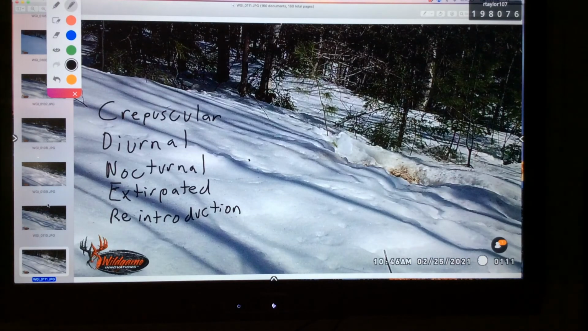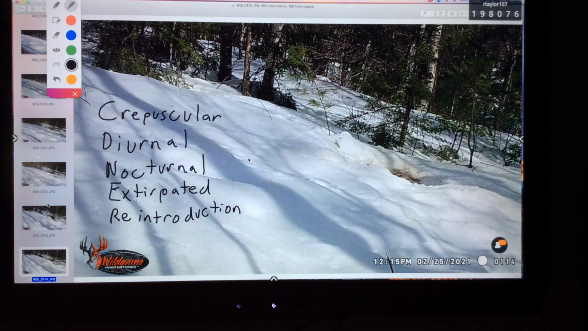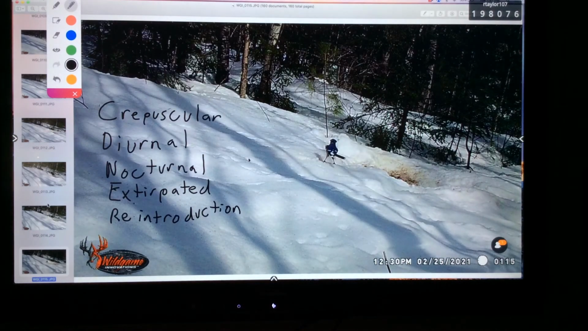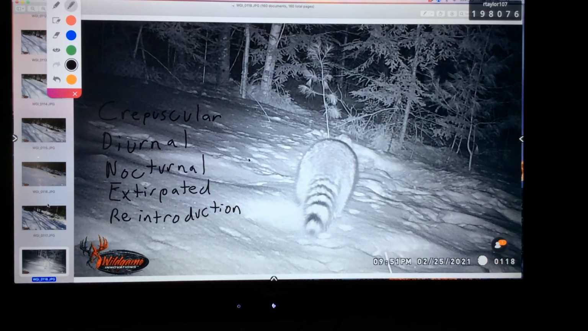The blue jay's feeding pretty hard. There's the crow again. And here's our raccoon back at 9:51 p.m. In the dark, he's nocturnal.